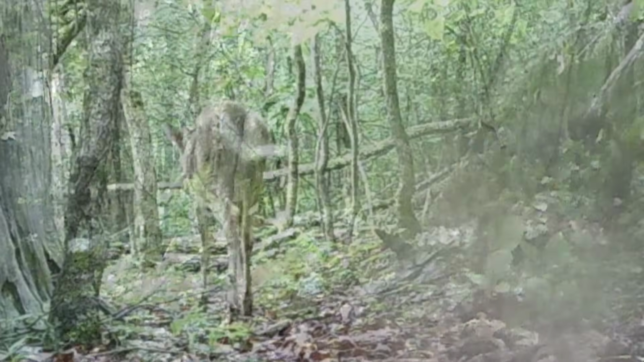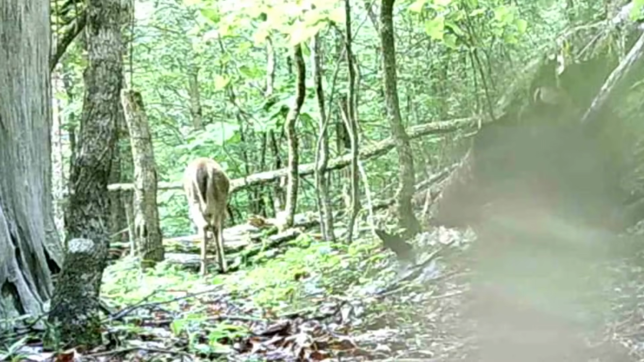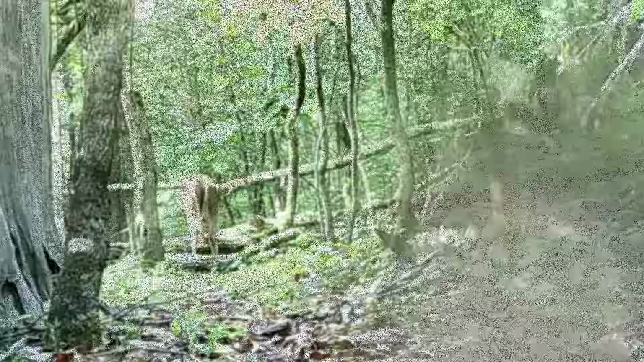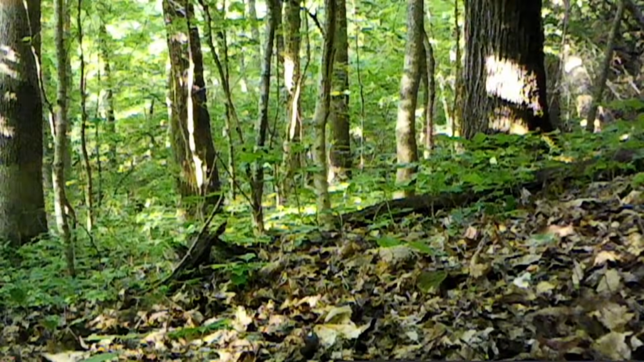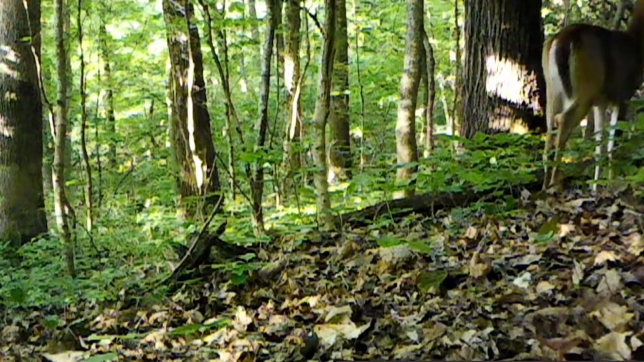Now we had some bad storms here, like really bad. This is just one off of one of the cameras. But everything's calmed down. Everything starts moving around again. Deer up moving around. But they're real spooky too. They spook easy.